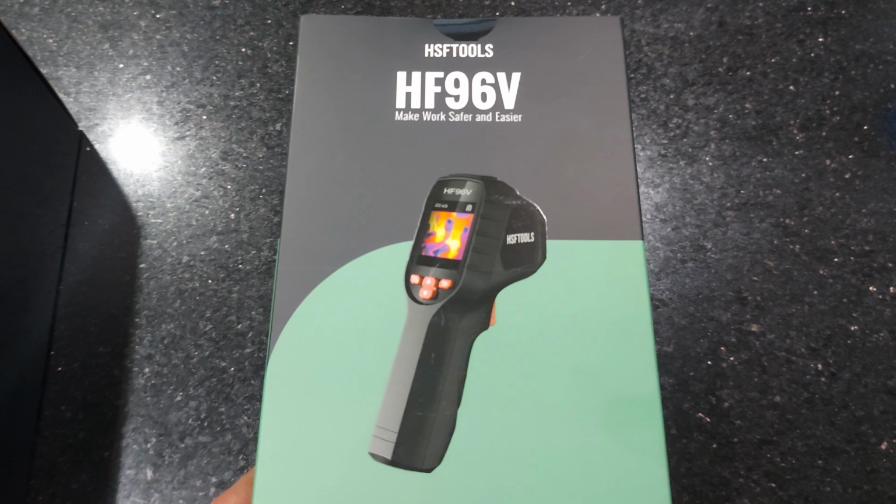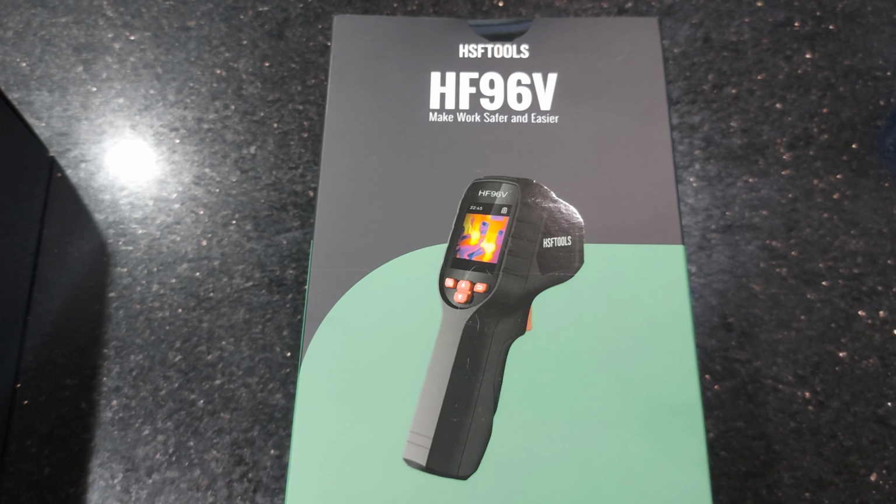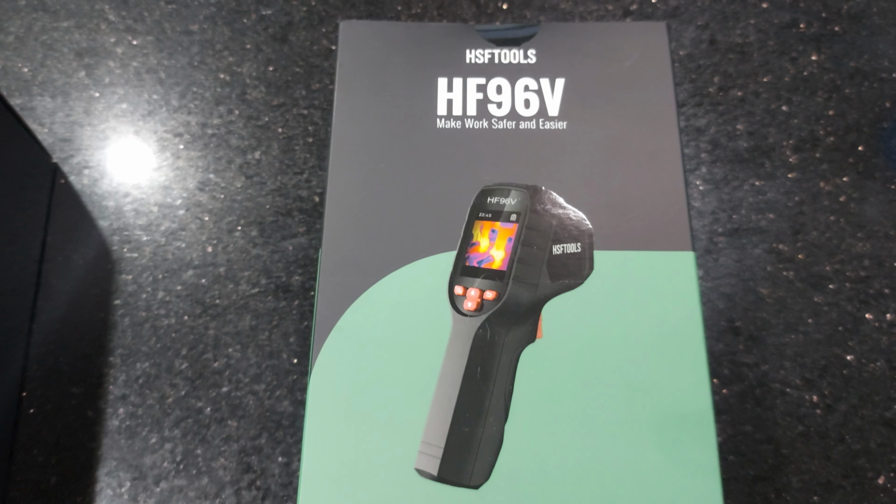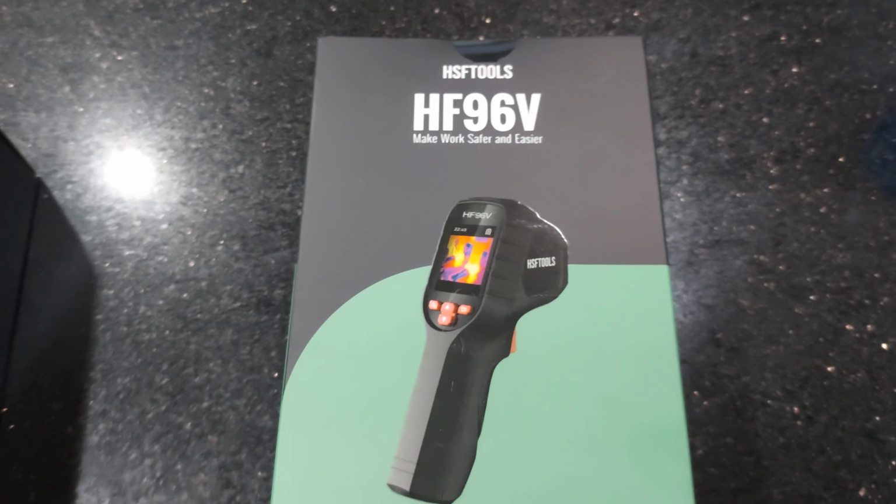Hi guys, check this out. Look what I've just picked up for this Black Friday. This little new cool gadget. It's a thermal imaging camera and it's from HSF Tools. And this is the HF96V.